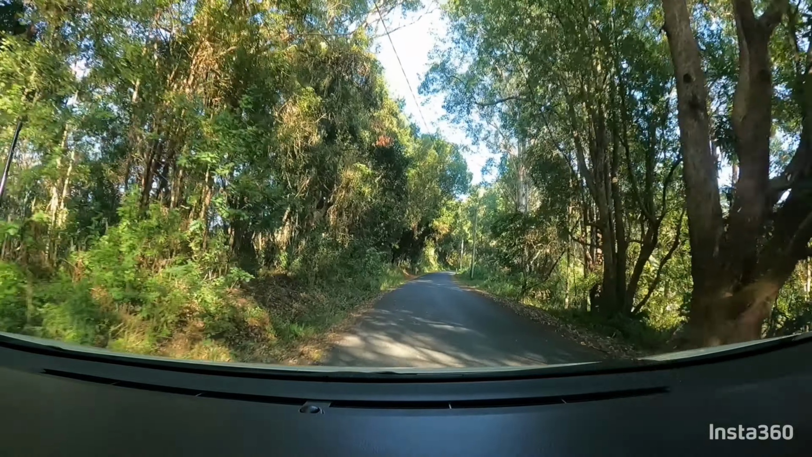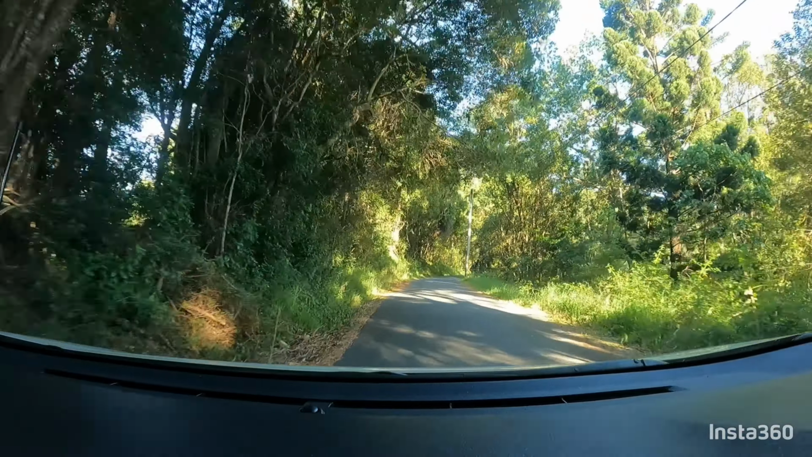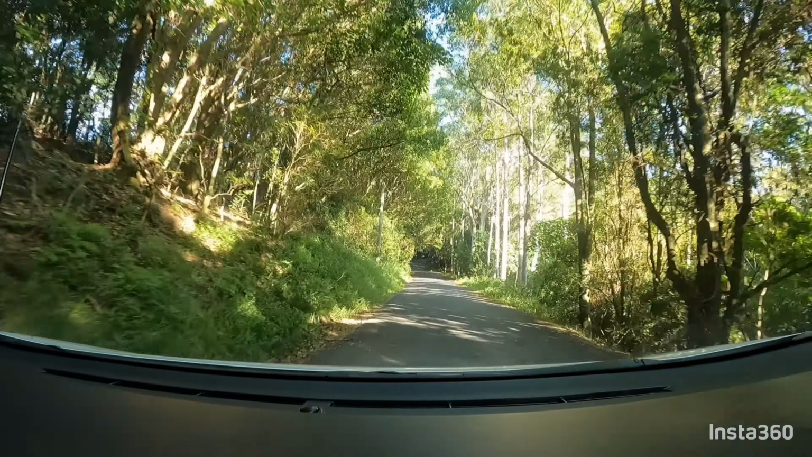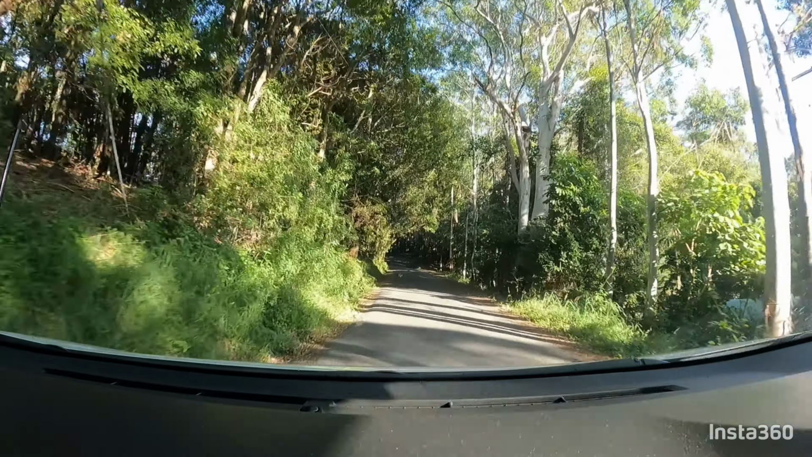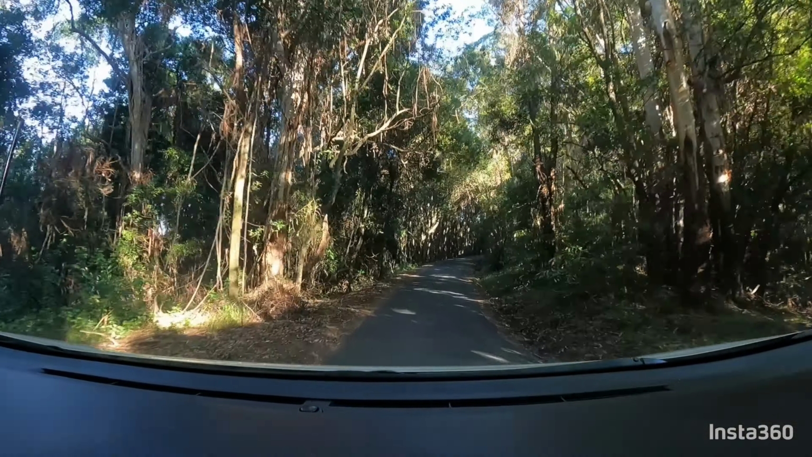So it's a little bit too late of the day for me to do much good thermal work, but I can give it a go. We need the ground to be quite cool, so any sort of thermal body mass can be seen from the air with the drone.